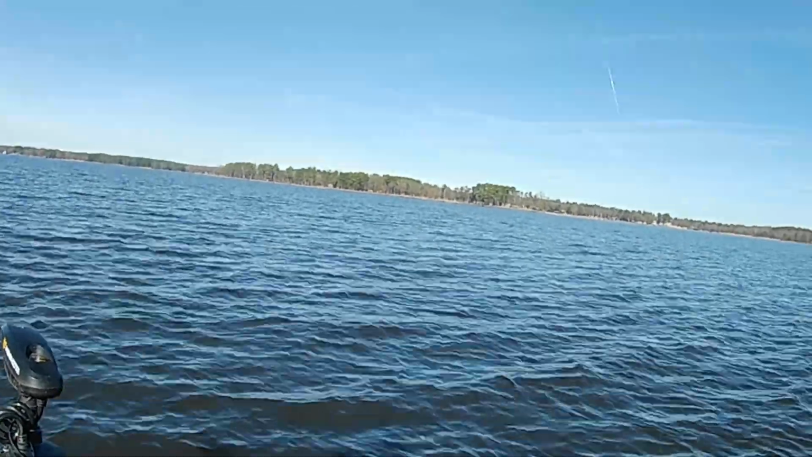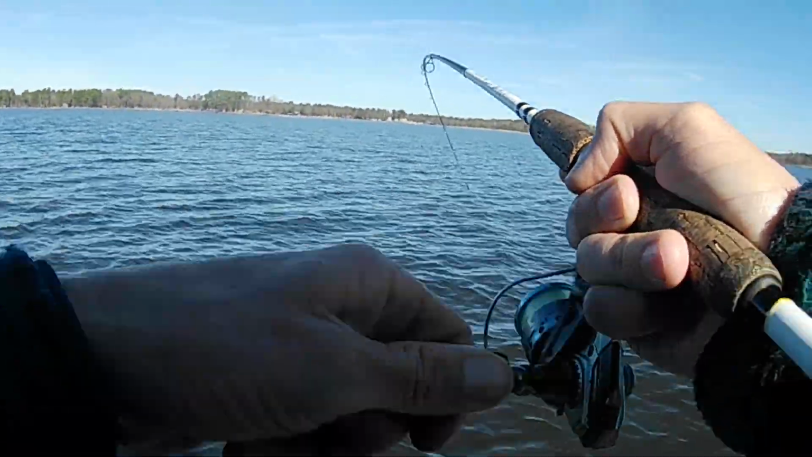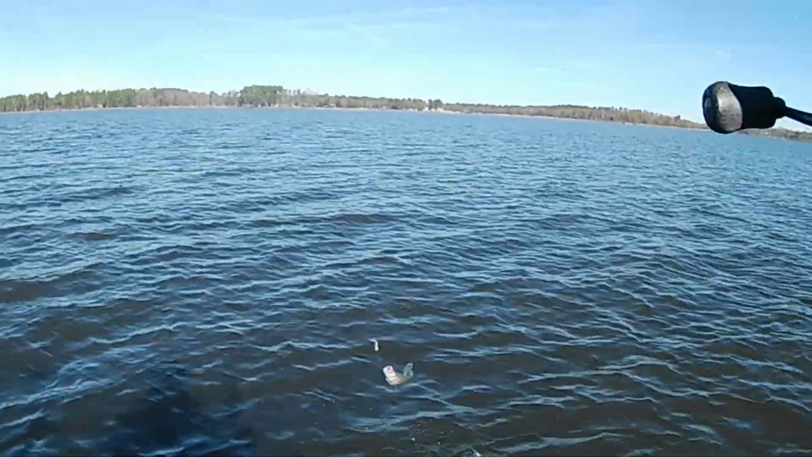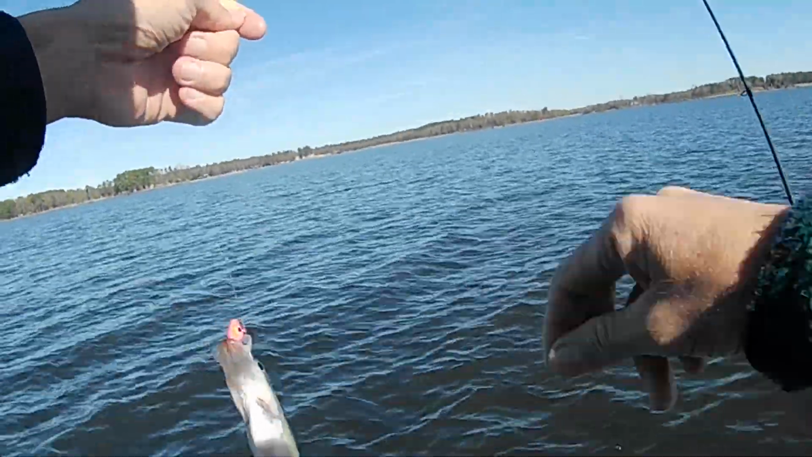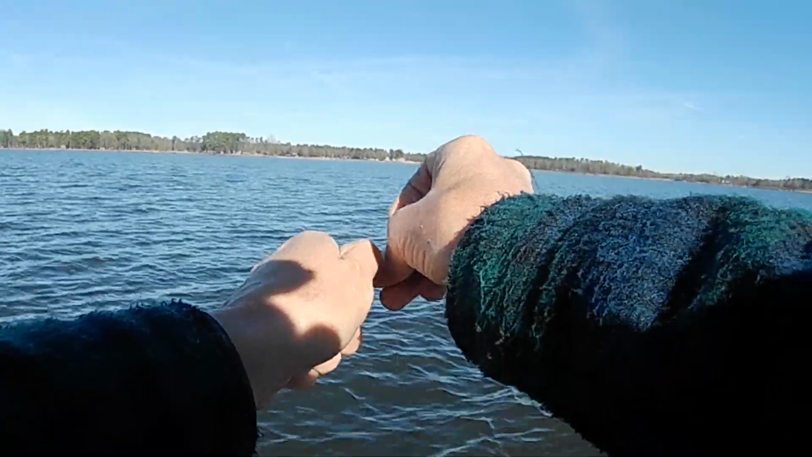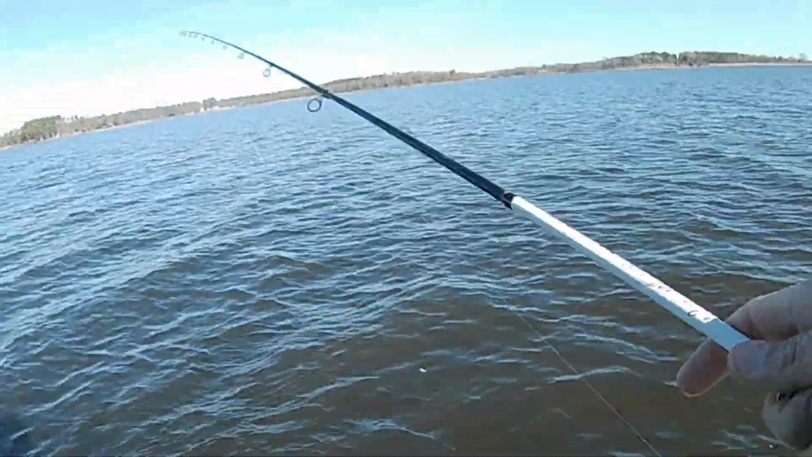Oh, there's one right there. Look at there. I hadn't been out here but a few minutes. Just starting. He's a little guy, but we got a bite anyway. And luckily, on this particular body of water, we don't have to keep them like we do other places. But that's a start. Get it back down there.